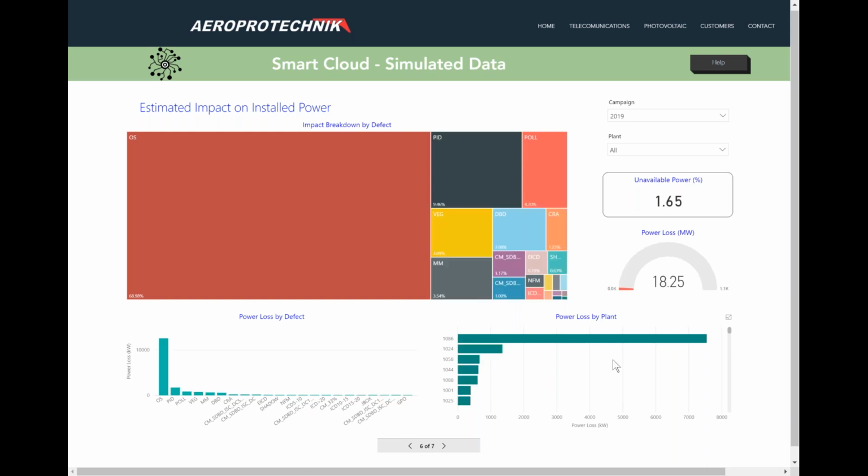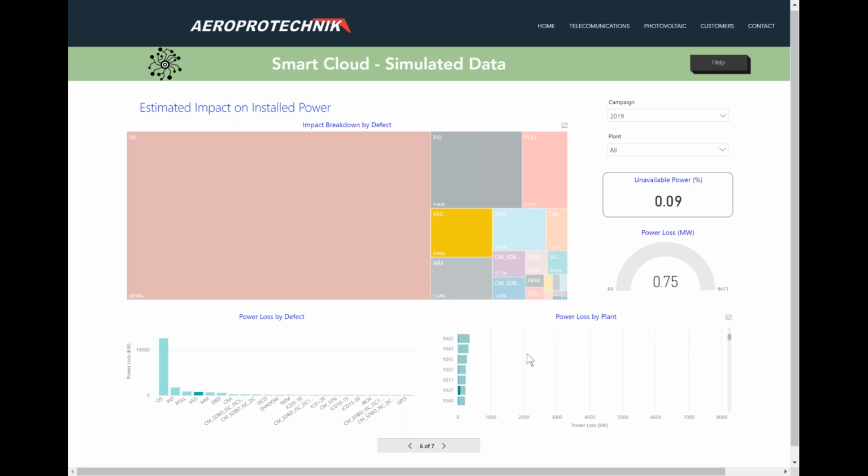Or, for example, I want to do a campaign and understand from a vegetation point of view which are my worst farms. I can see that there is no dominant farm in this sense, so I need to take it more globally and understand better why my vegetation management is not working so well.